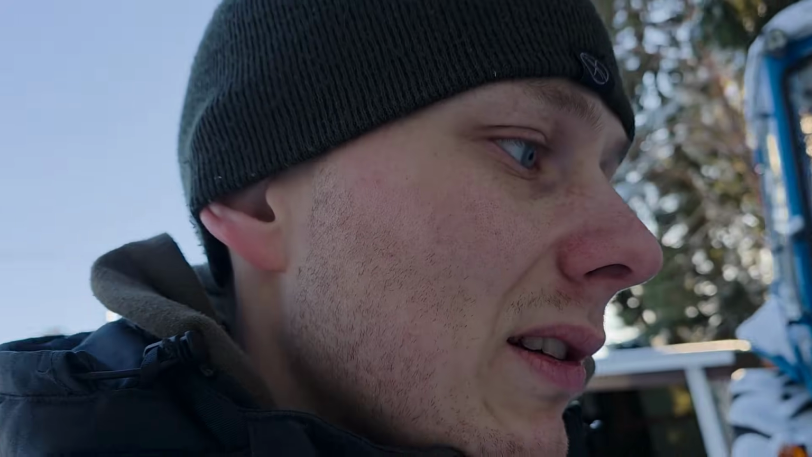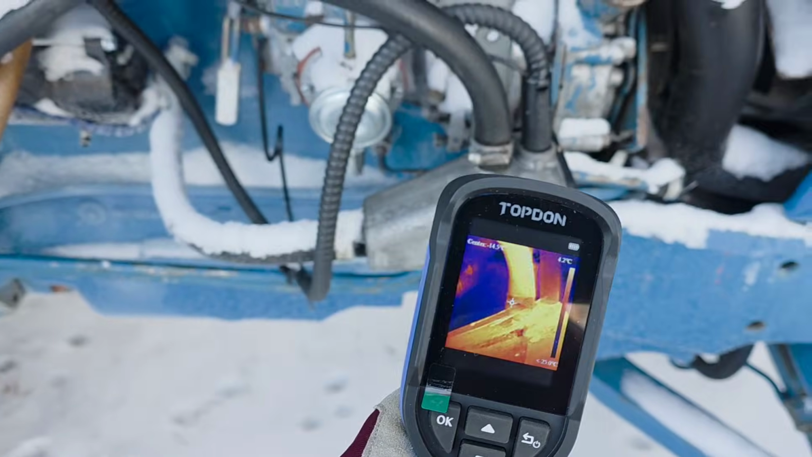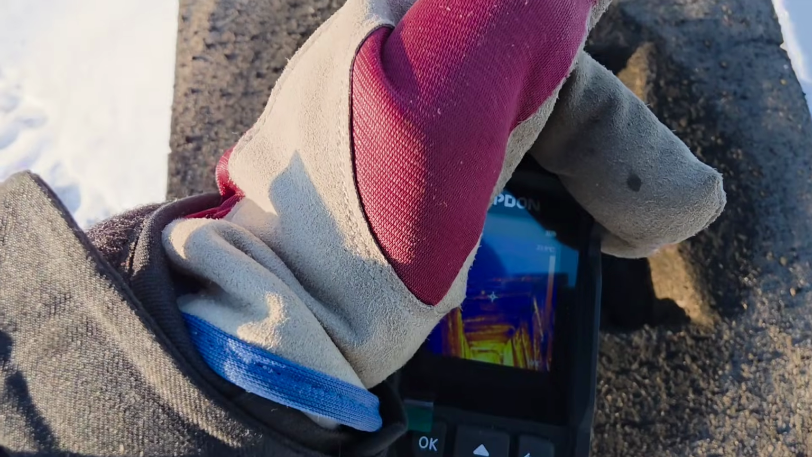This engine is pretty big, so it will take some time before we see some. And it's heating in there. I don't want to fall. Yeah, we can see some heat here.